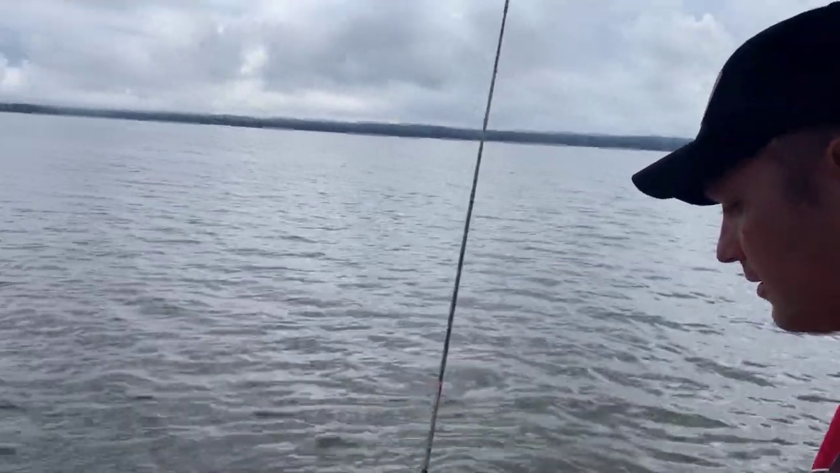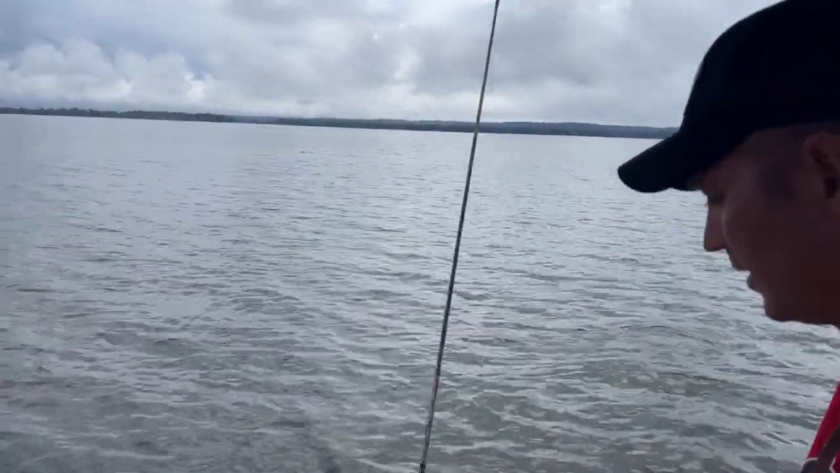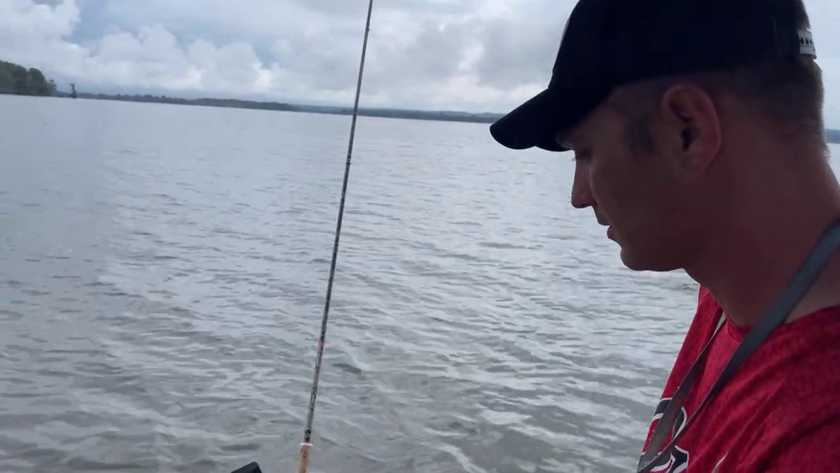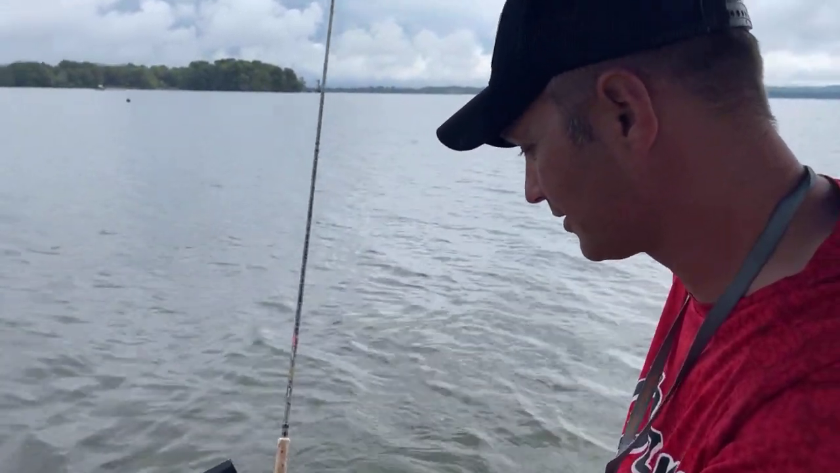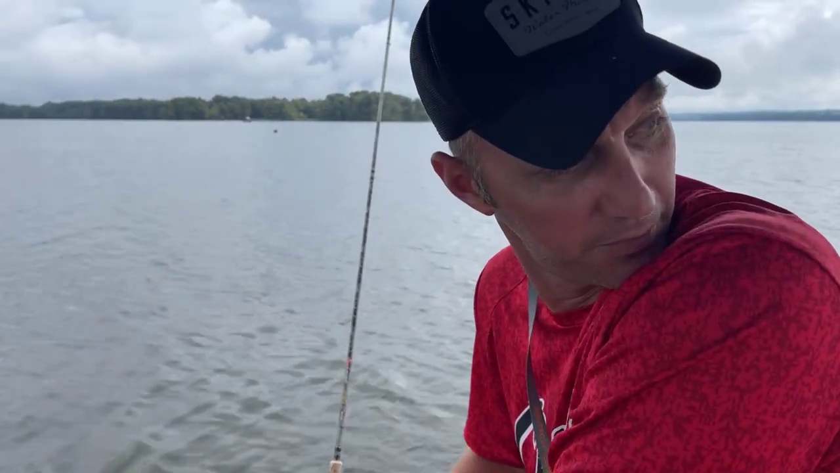Andre's saying the biggest one he's caught is 18 inches. Boy, that's a hammer now. I can feel the boat rocking and bouncing on the stump. If I ever get off this stump, we might be able to find some fish.